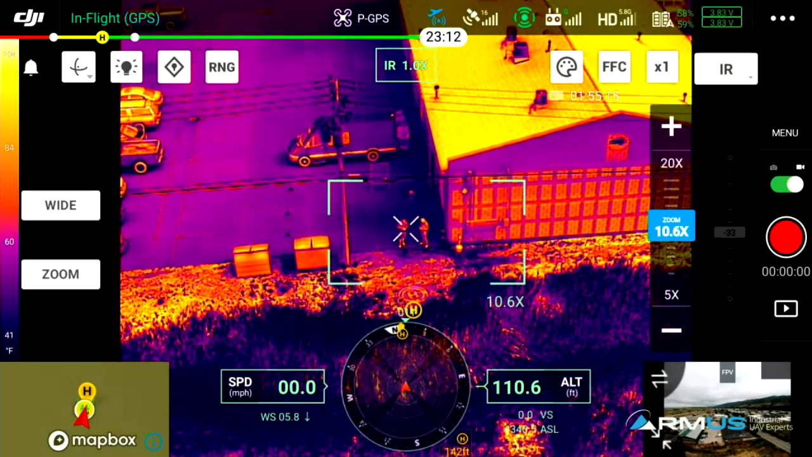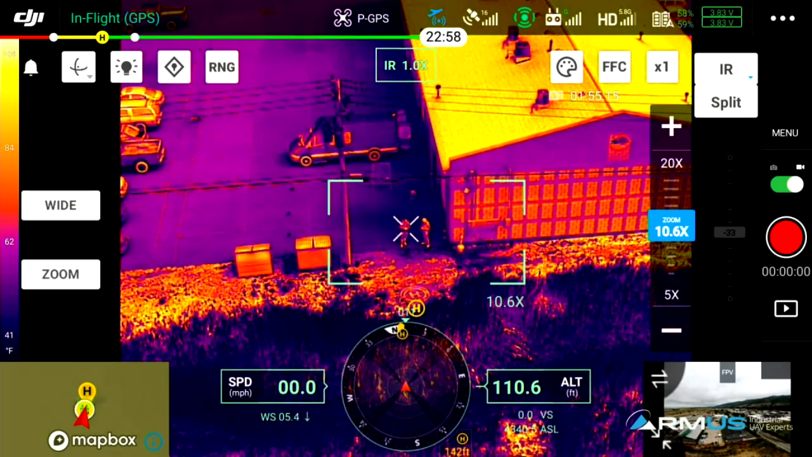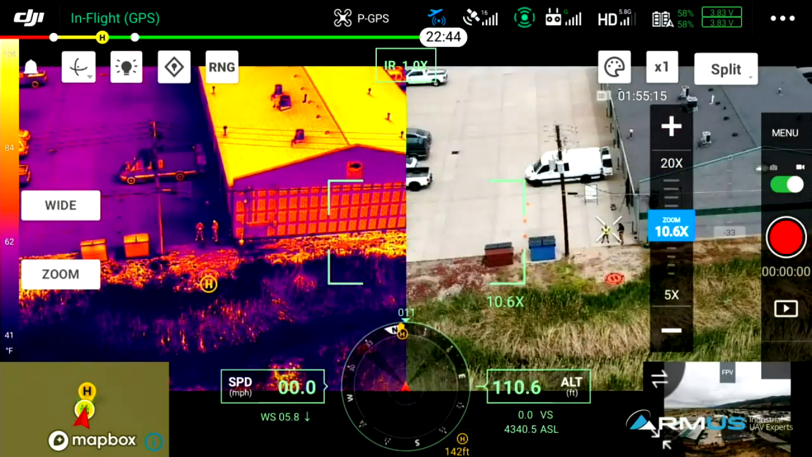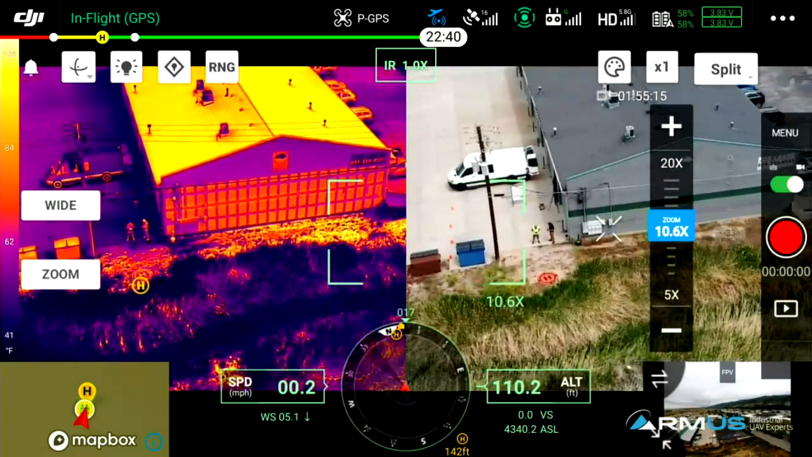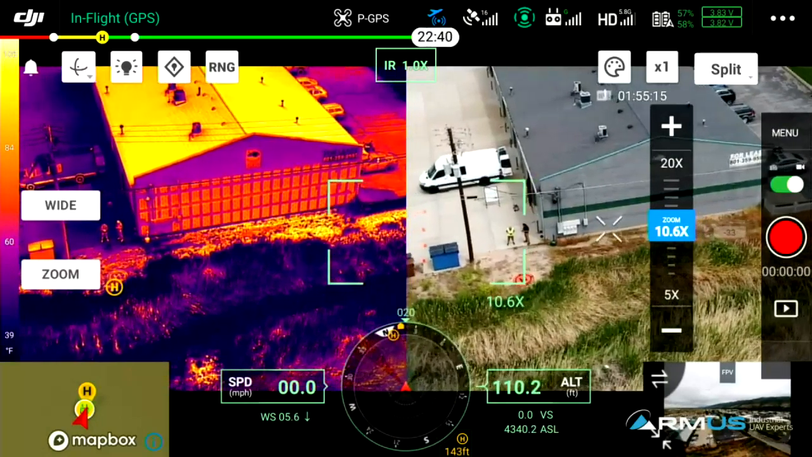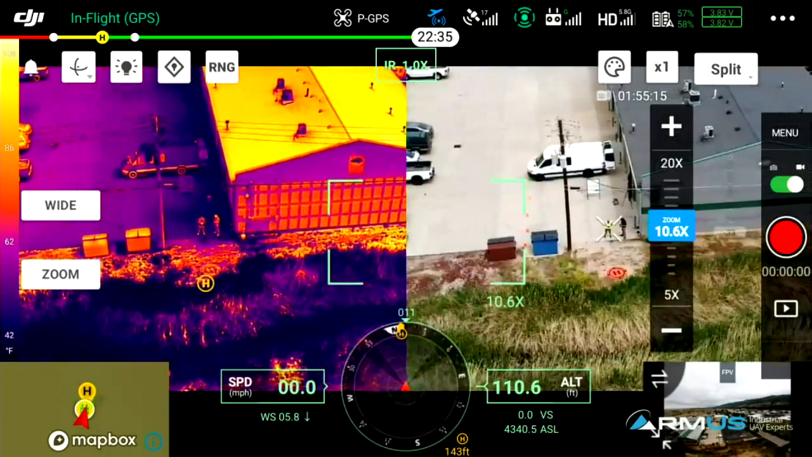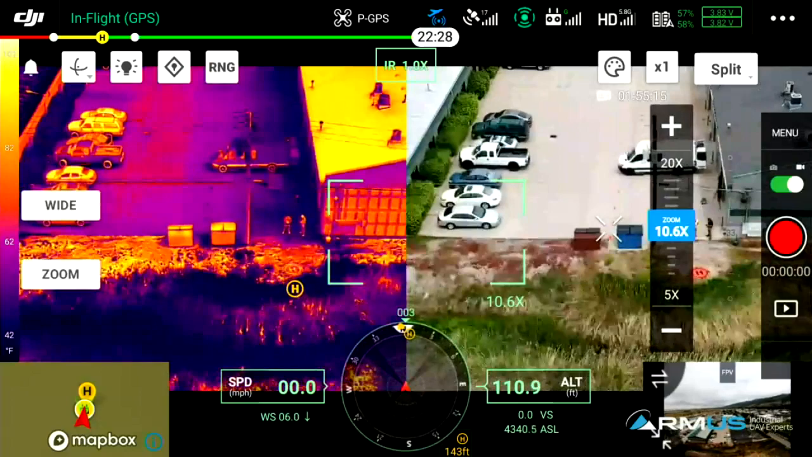Over on the right, we have the IR selection on the top right, and we have a drop-down menu called Split. So we're going to go ahead and split it. And with the split, I think this was an earlier question, we can see how that view looks and how close the two cameras are in representing the field of view. We can see that moving around, very similar.